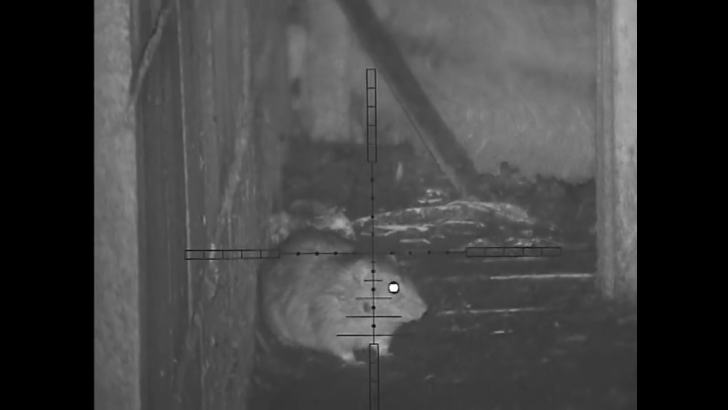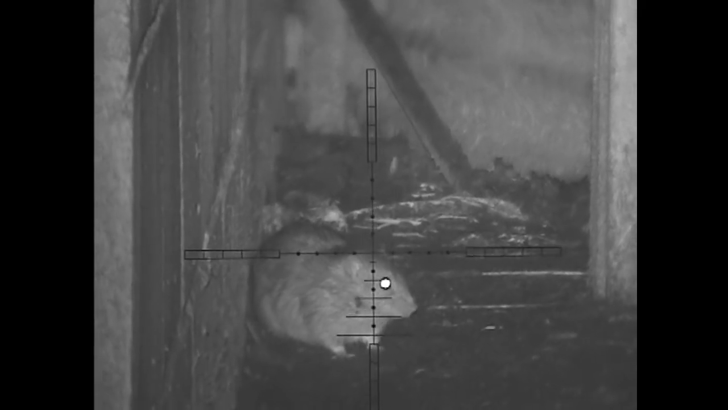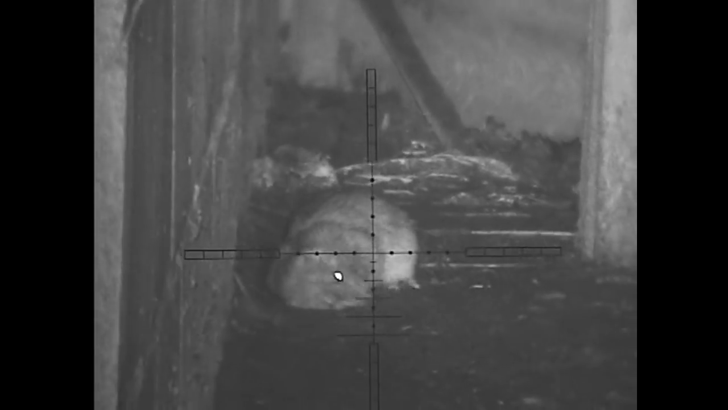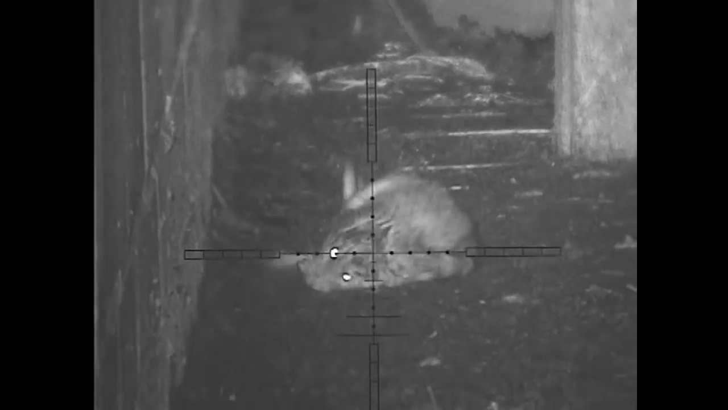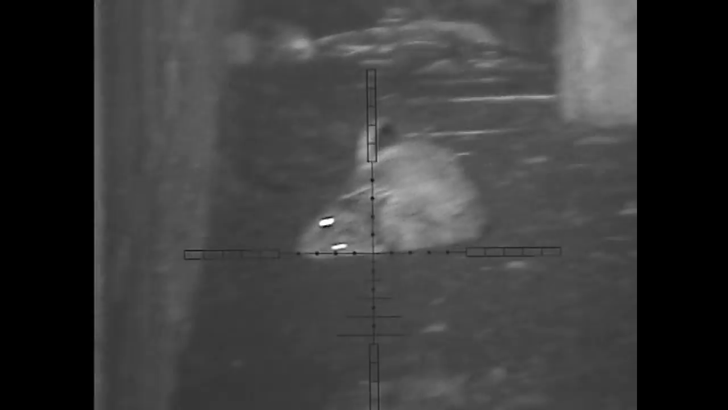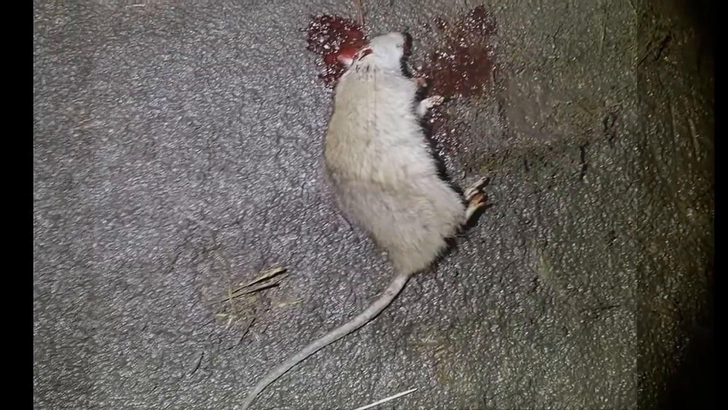But what I do this time, I quickly reload, and this is why it's good to have the Darko mags, and give him 1 mil dot of holdover, and you can see, look at how much difference going from no holdover to 1 mil dot can make on a close range rat. And I wanted to leave that in to show the newer shooters that it is important to know your holdover and holdunder and understand it correctly. And there's a close-up of him.